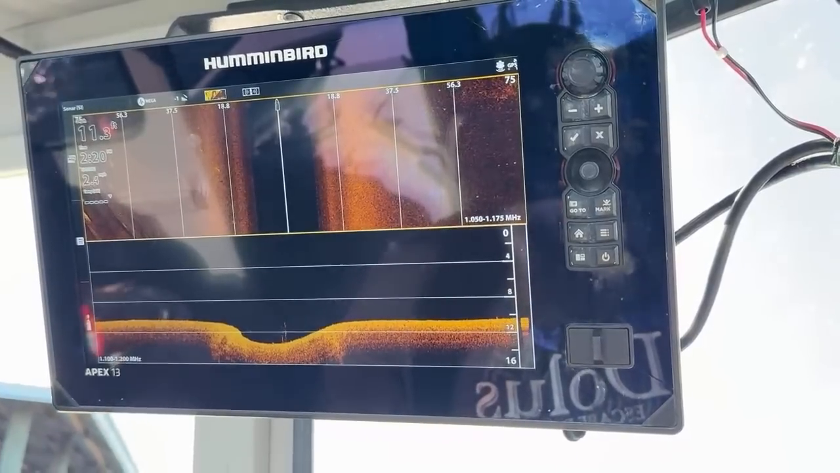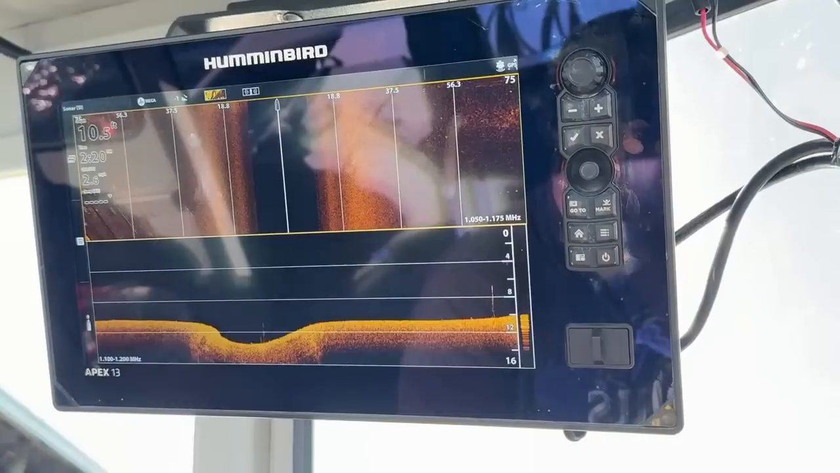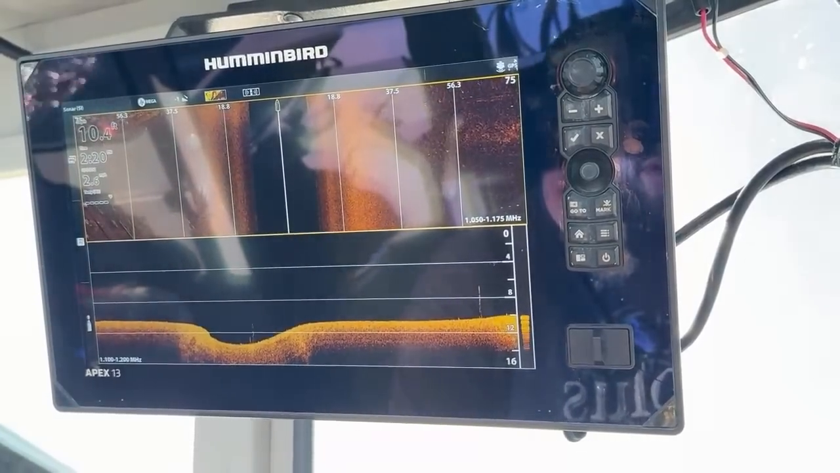All right, I think we're almost finished with this. I think as soon as we get around to where this house is, then we're going to get off of here.